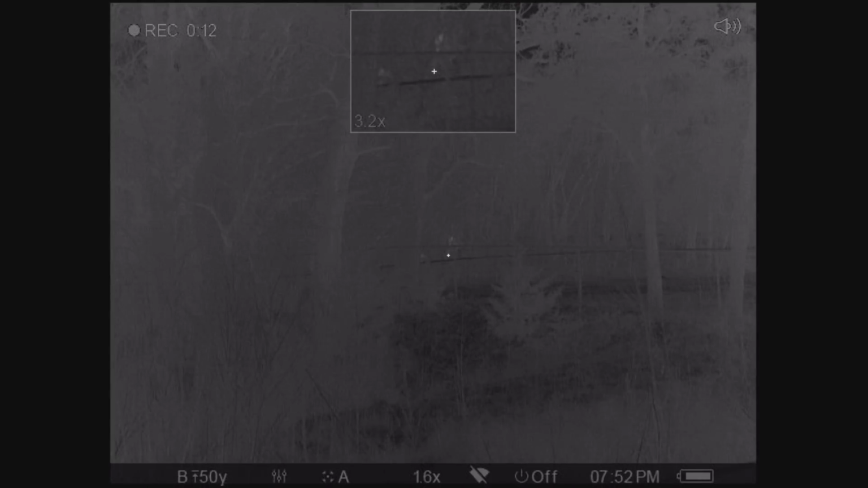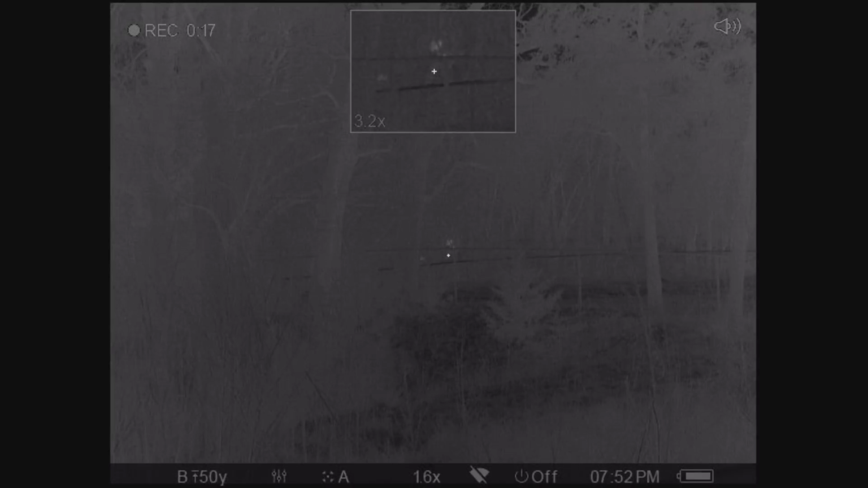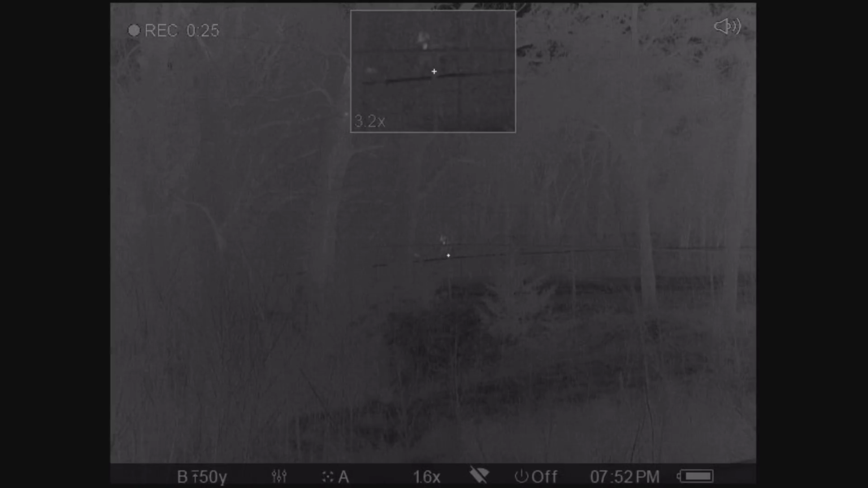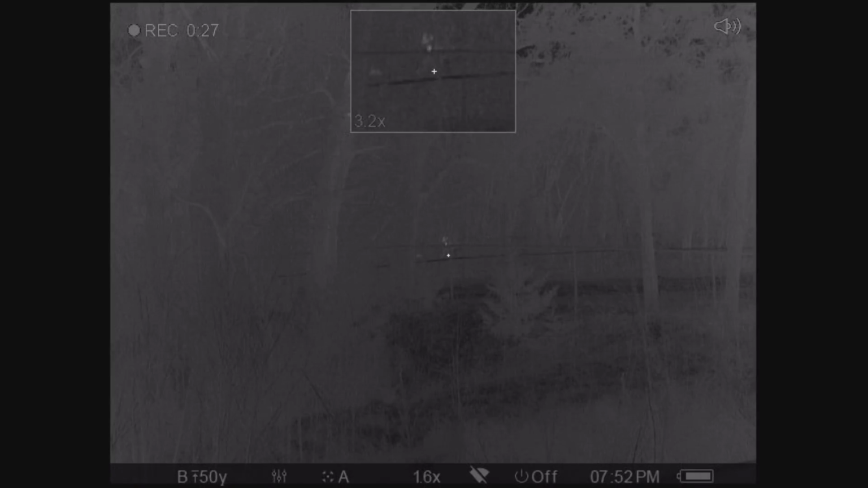They're just right in the stop field. I believe I've got 2 of them. I think I might have 2 of them.